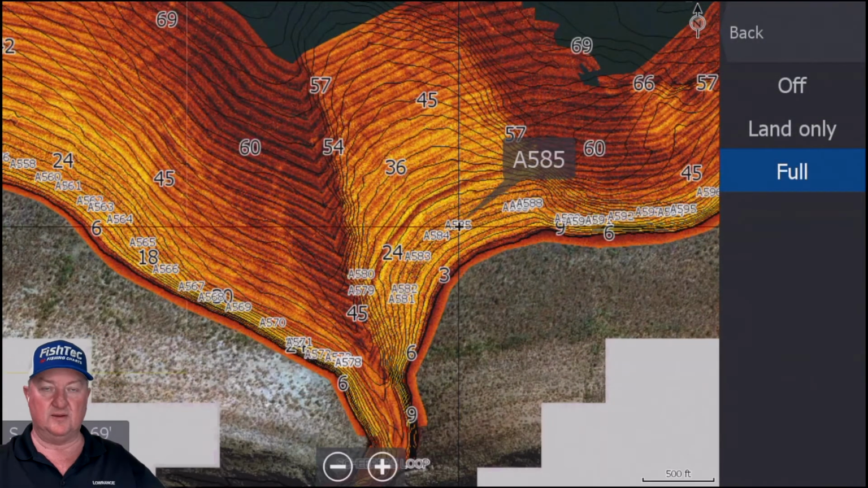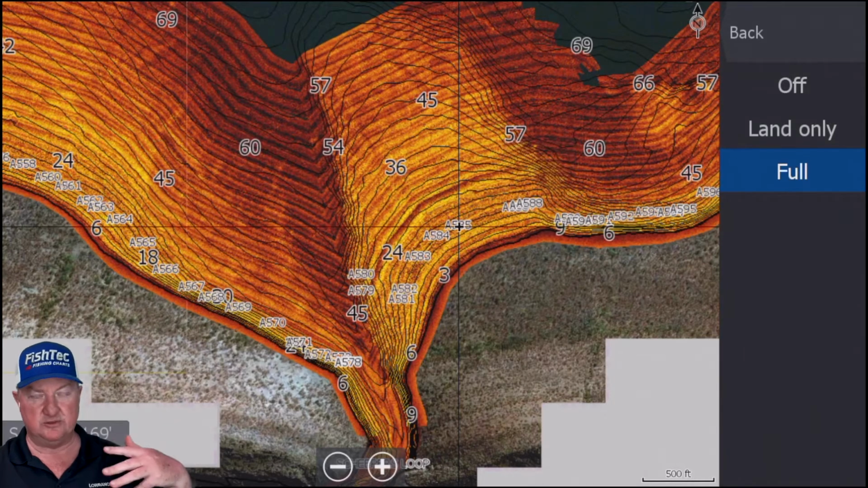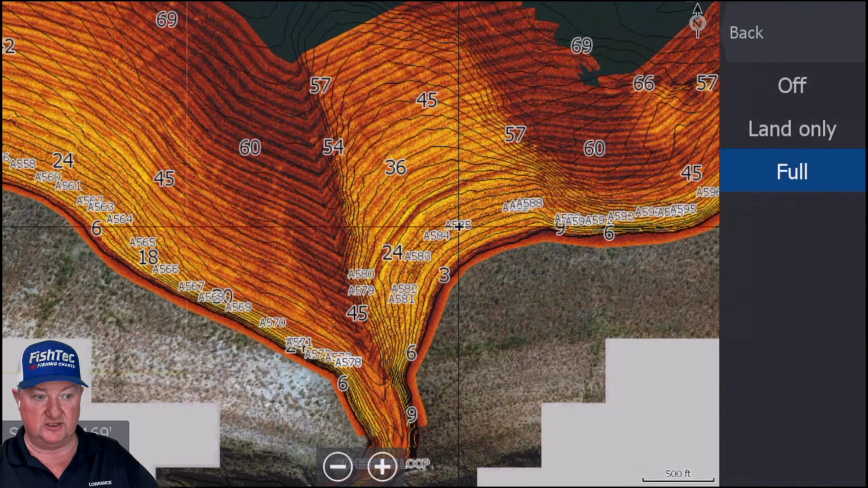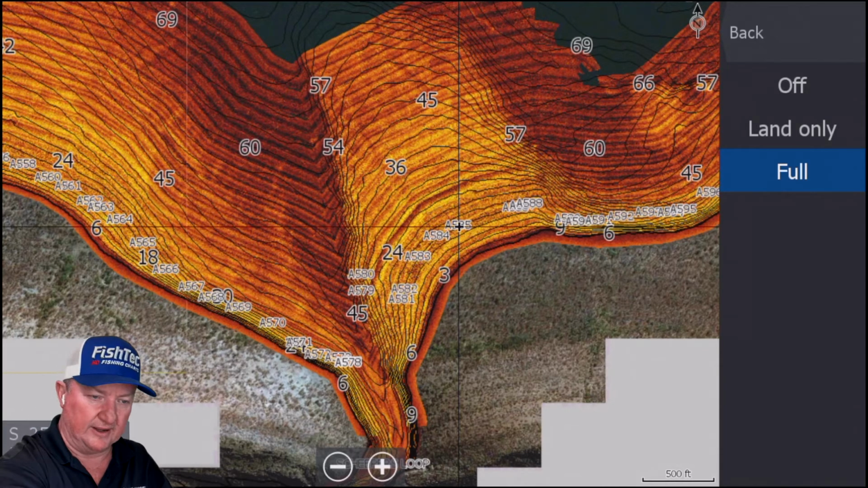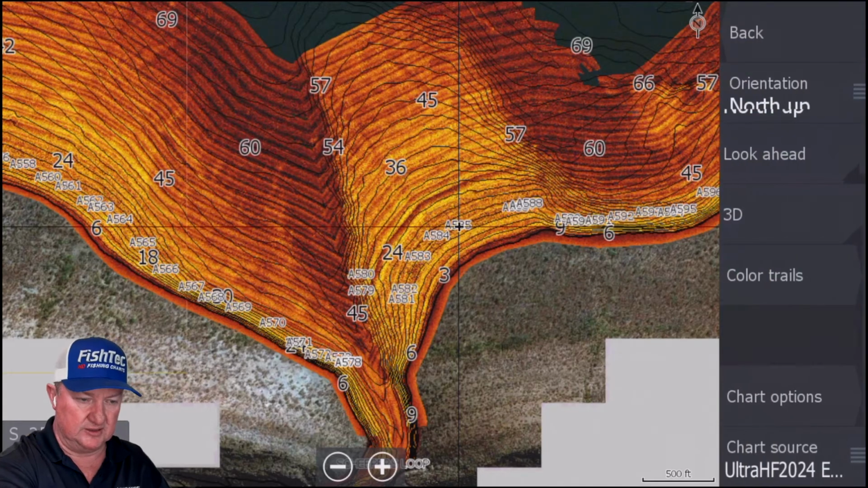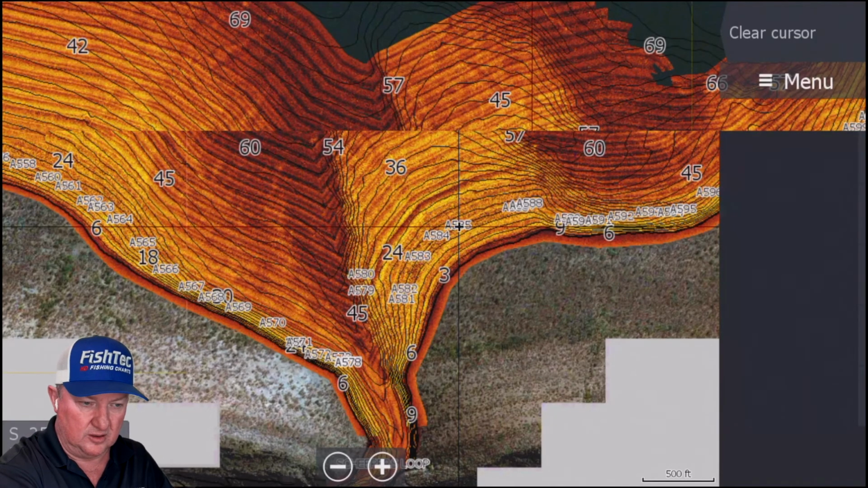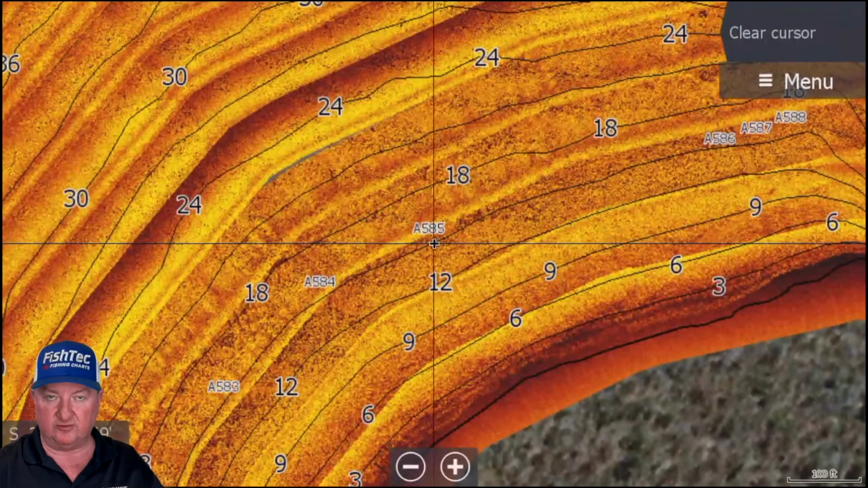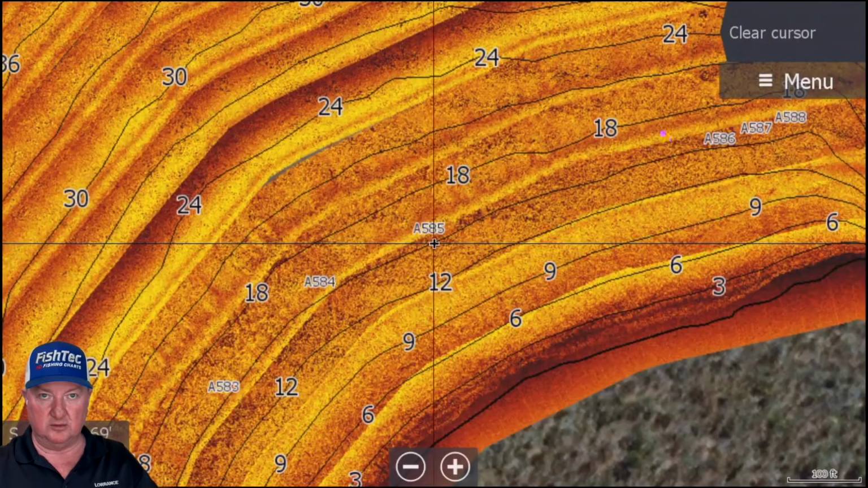What I've done is I've taken the old photographs from 2017, 2018, I forget now when I did it, and I've put them onto the UltraHF. This is the first time I think I've ever done this, if I remember correctly. I'm open to correction. The reason why I've done this is because of the incredible detail that we have on the UltraHF now. With ShadowMax, ZeroNadir technology, the UltraHF is just phenomenal.